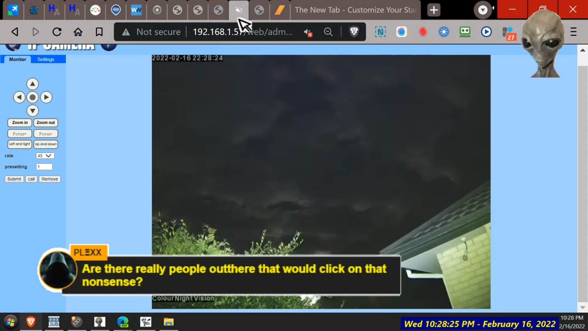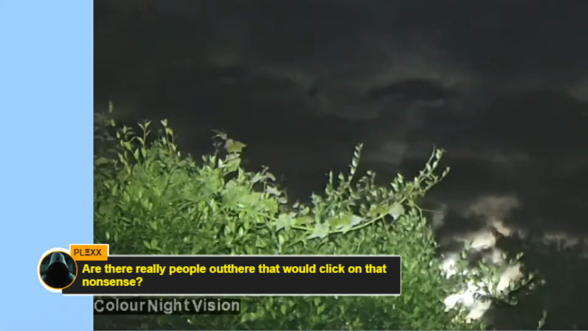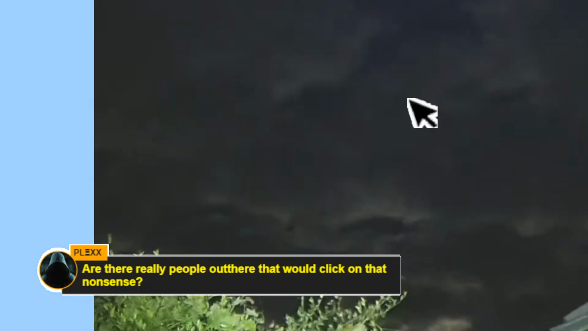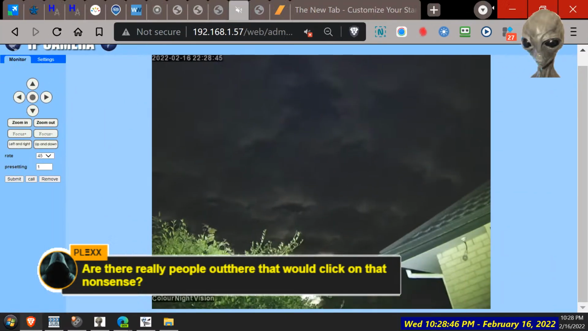Yep. Okay. Yeah, it just looked like the moon coming up there. Still no good though. Behind tree as well as a cloud. We're not going to see much tonight, but at least we managed to sort out the colour side of things. Now we can see it's yellow bricks. Certainly picking up a lot of insects anyway.